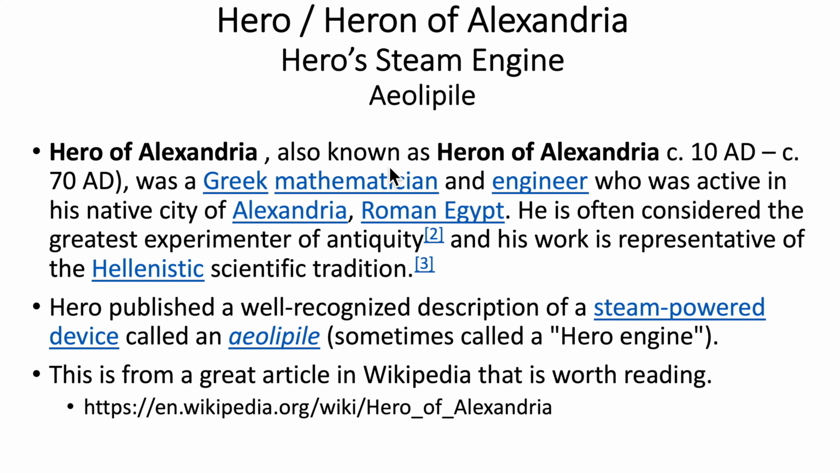Hero of Alexandria, also known as Heron of Alexandria, around 10 AD to 70 AD, was a Greek mathematician and an engineer who was active in his native city of Alexandria, Roman Egypt. He's often considered the greatest experimenter of antiquity, and his work is representative of the Hellenistic scientific tradition. Hero published a well-recognized description of a steam-powered device called an Aeolipile. They sometimes call it a Hero engine. By the way, this information is from a great article in Wikipedia that is well worth reading. This is a link to it.